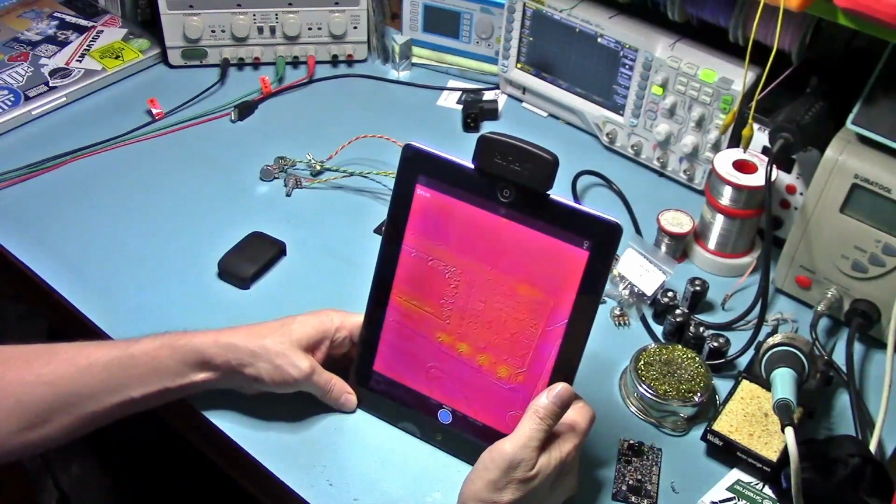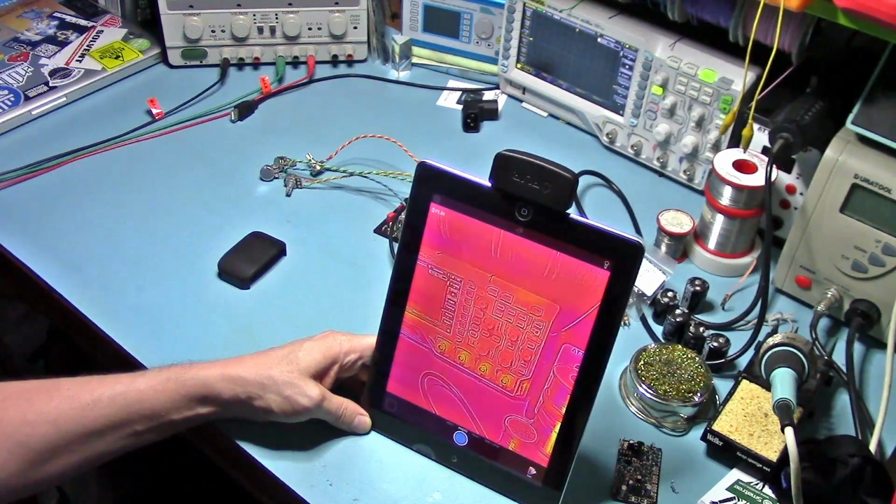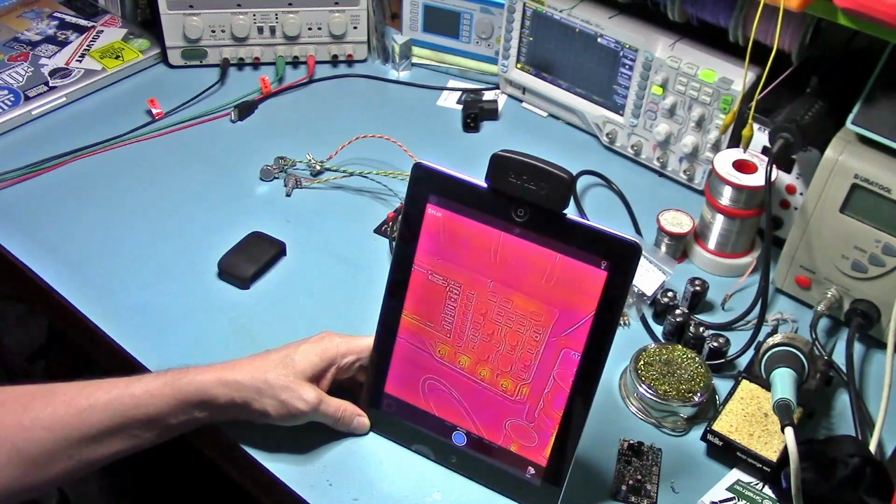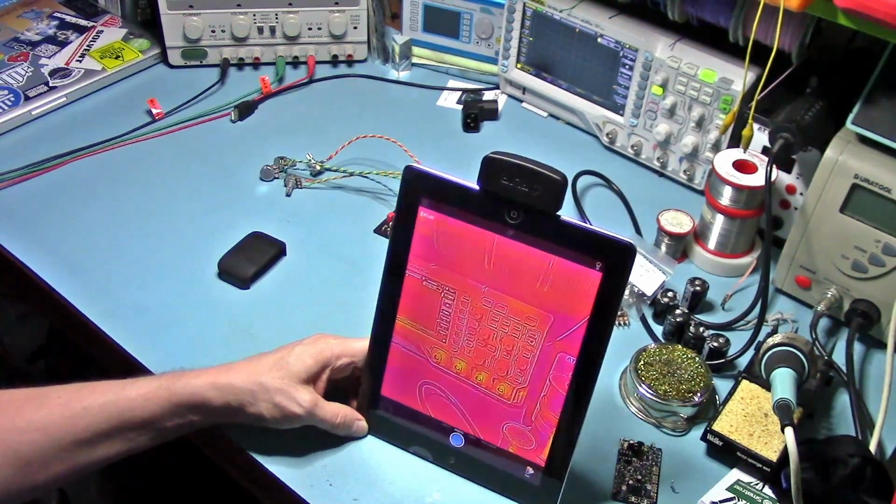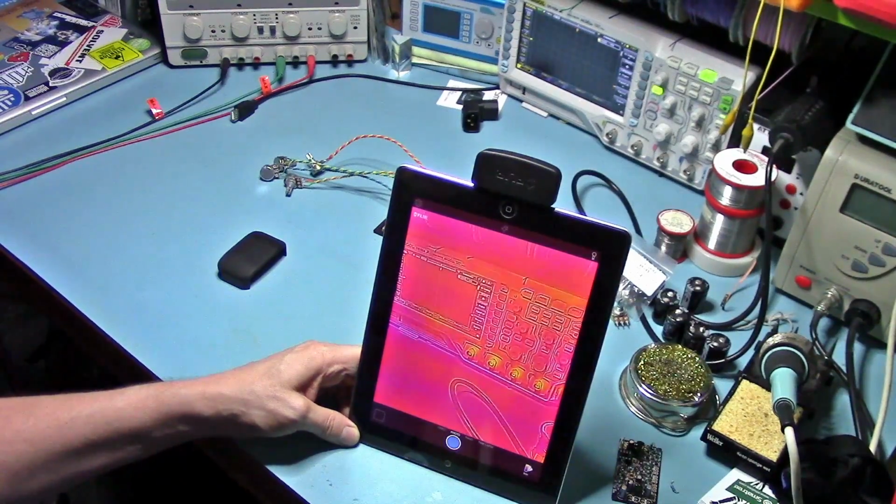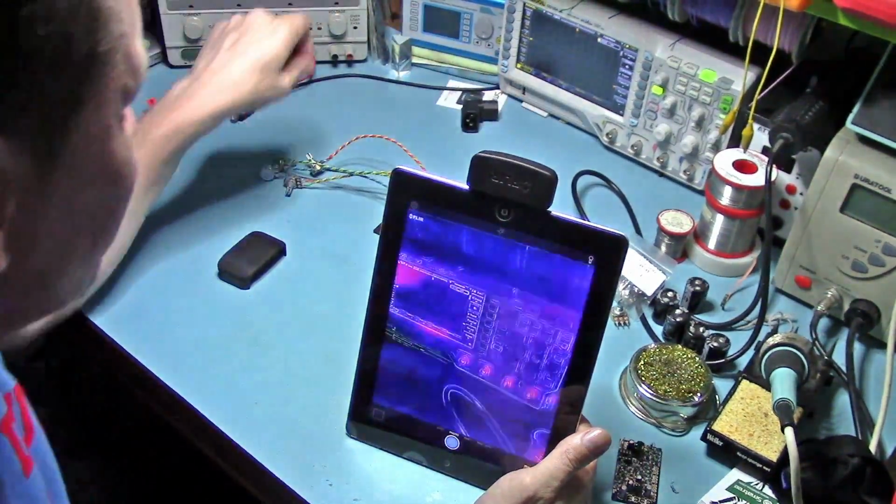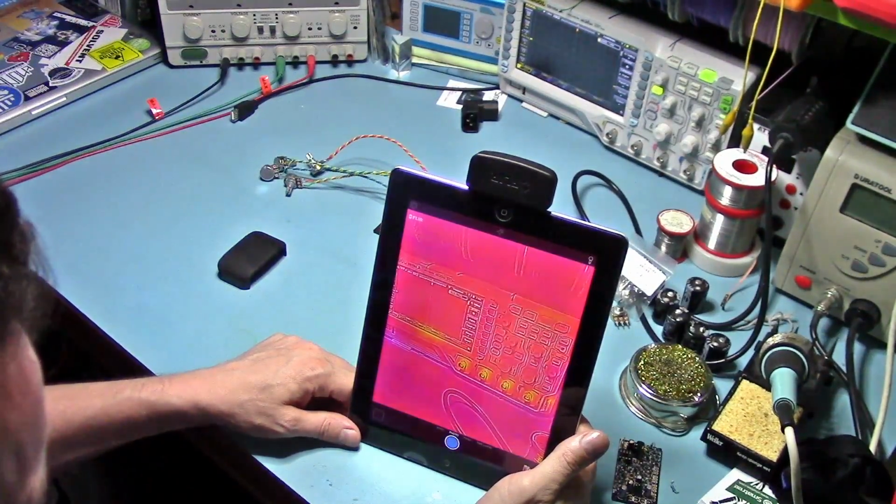Okay, now you can see the front end starting to warm up. The B and C sockets there warming up, and just below the display there's warming up there. Bit of fluff there. Let's just wipe that off.